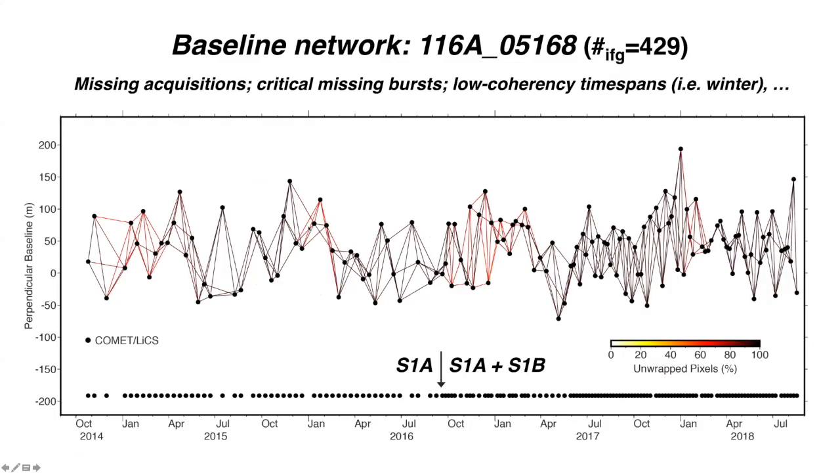So this is a temporal and perpendicular baseline network that would be characteristic of a stack of Sentinel-1 interferograms. Each black dot represents an acquisition, and each line connecting the dots represents an interferogram. You can see in this particular network, there's about 429 interferograms that were used.